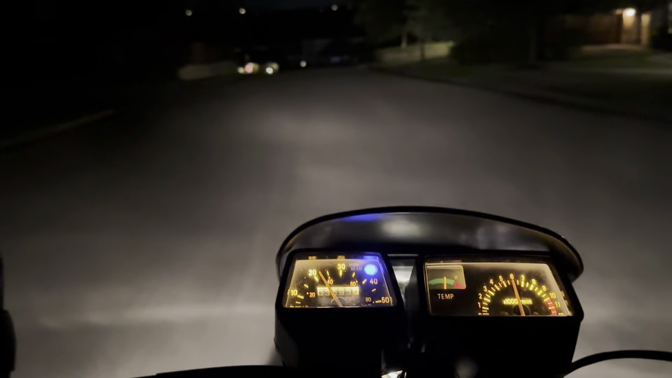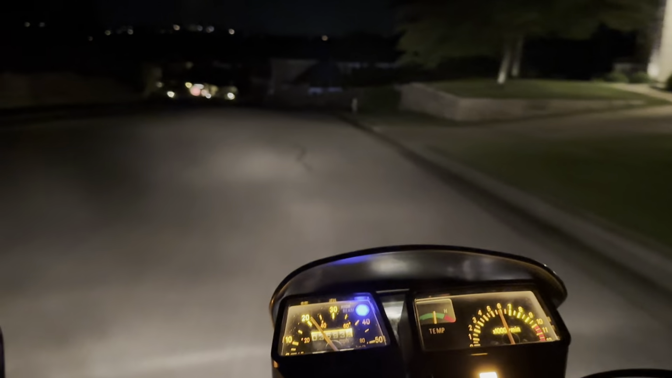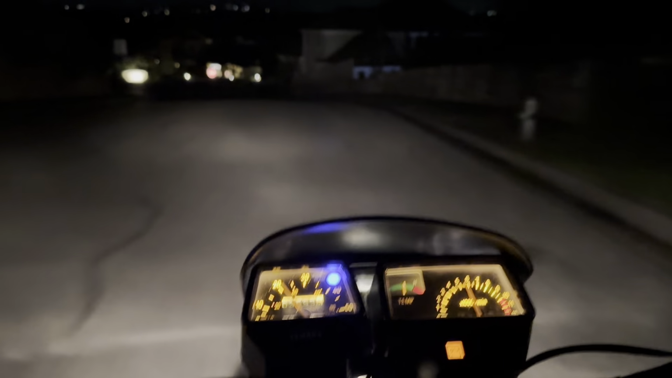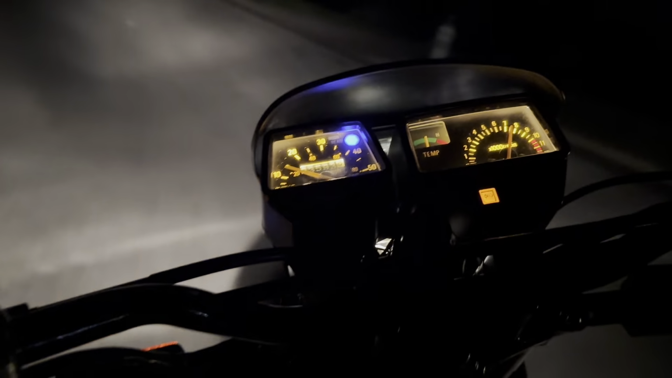So we're going to put our turn light on now, just in case, and we'll hit the brake light, like, got brakes working, which is good. And I'll just kind of downshift. Could probably come out of this in third. Yep.